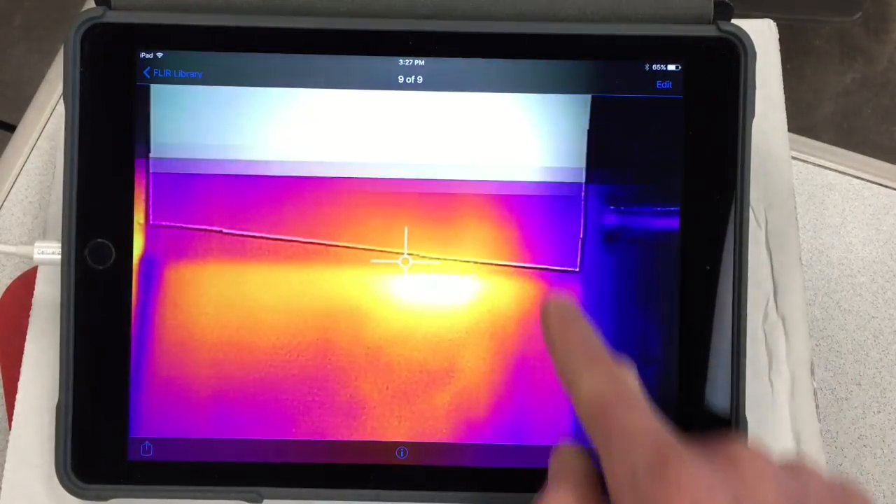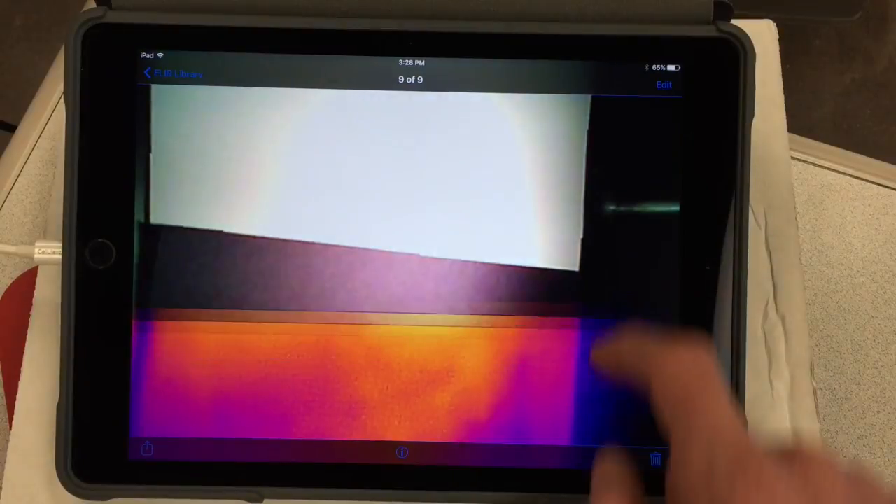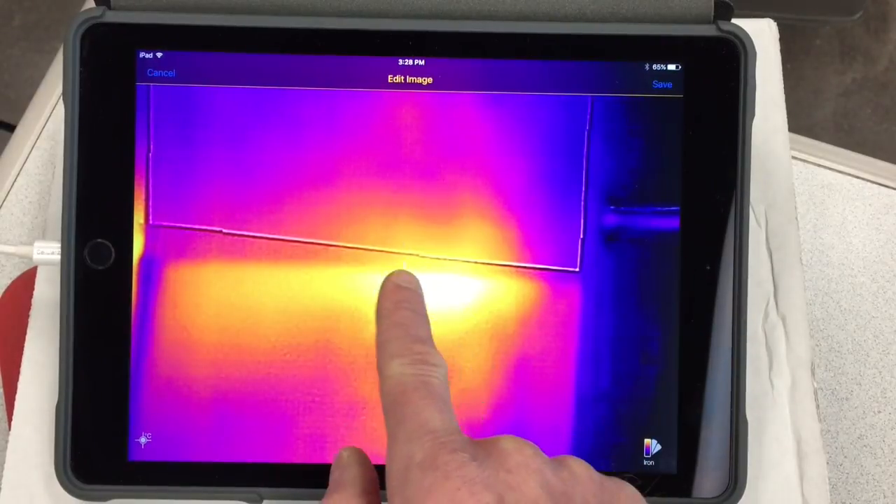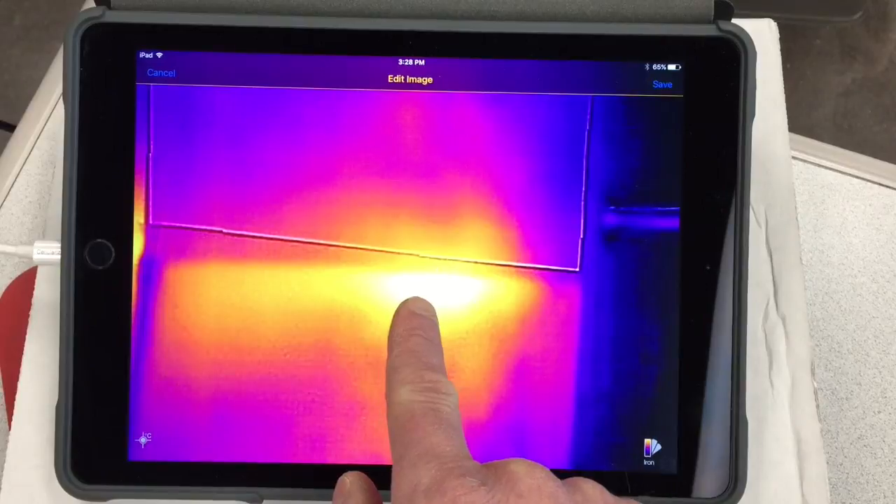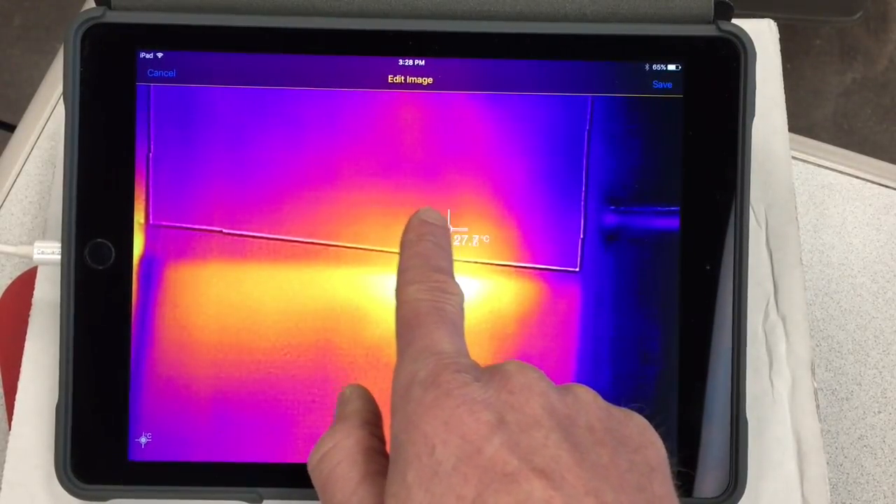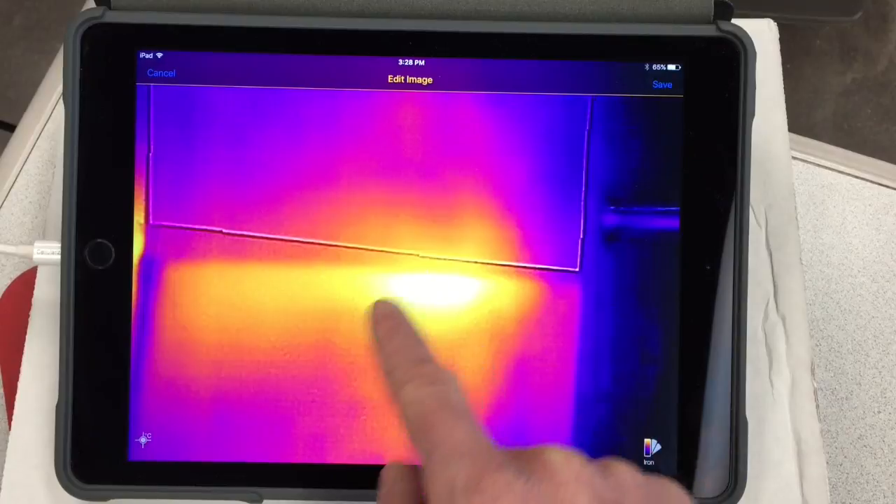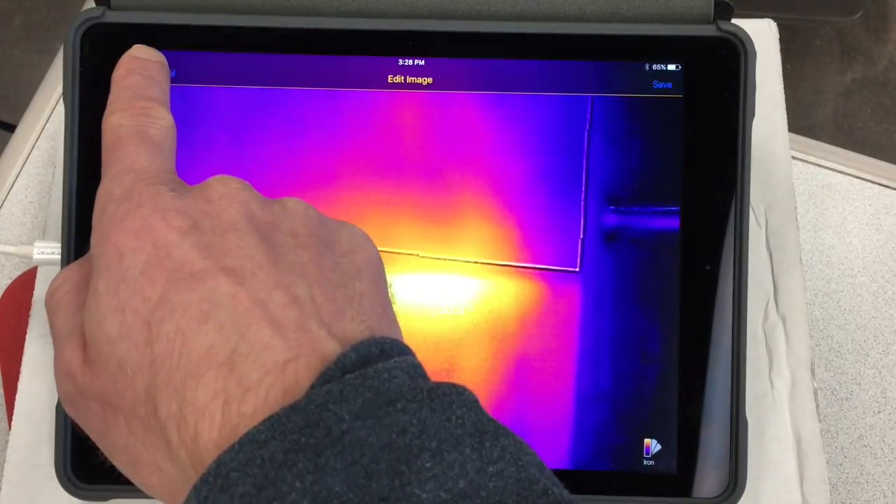Okay. And then I'm going to go back to the new one, and again you can see which paper sample was which here. And so the black paper is on the bottom, the white paper is on the top. I'm going to select edit, move the cursor around again. Okay, so it looks like this time the black paper was 34.3, so it went up quite a lot, versus maybe 27.5. So I'm going to write those numbers down in my data table for the temperature change that we got over 1 minute.